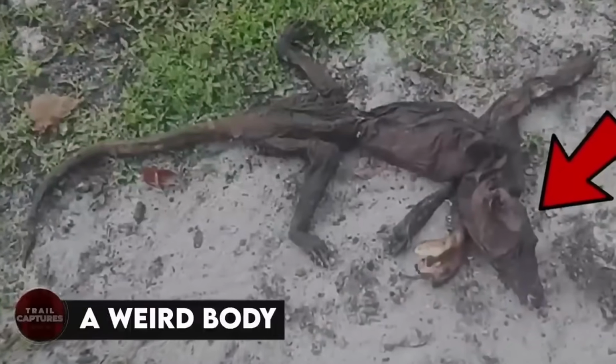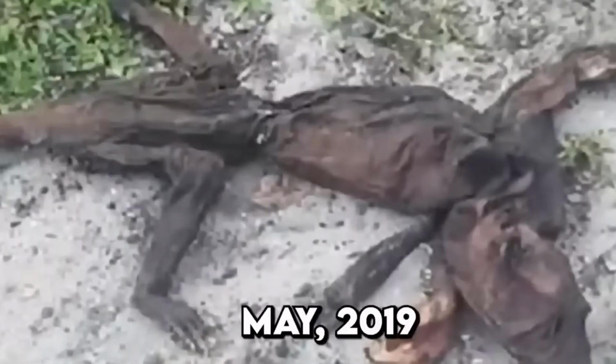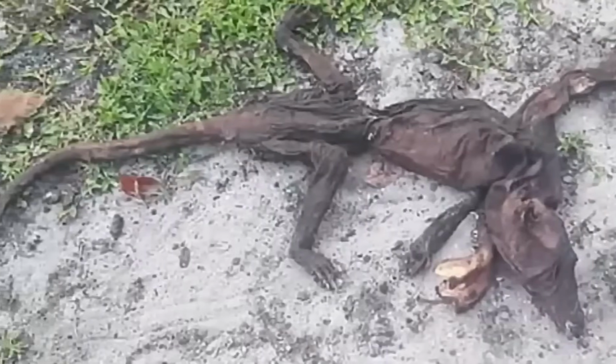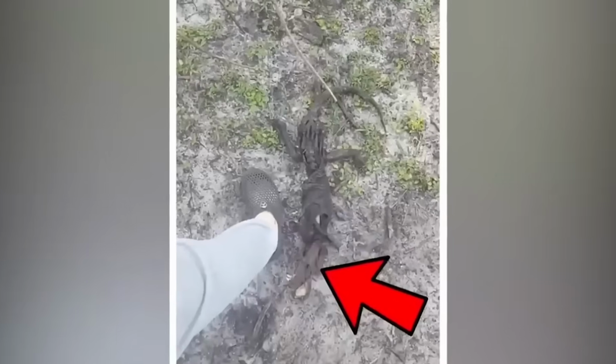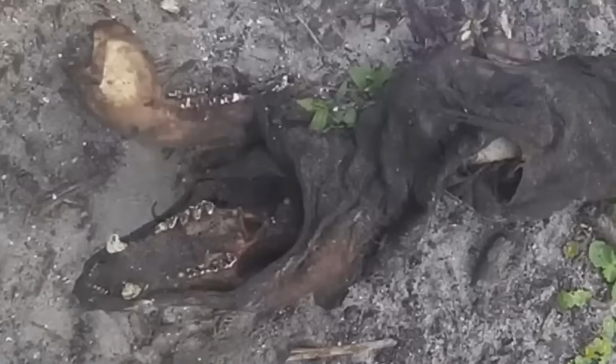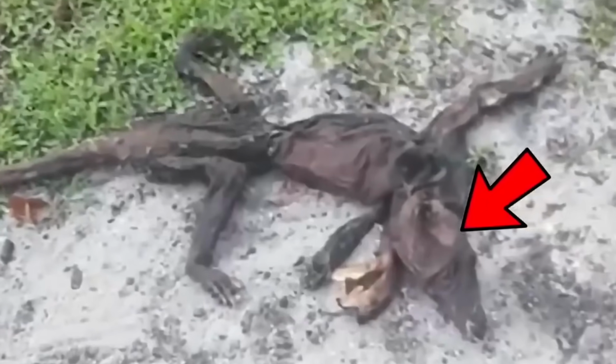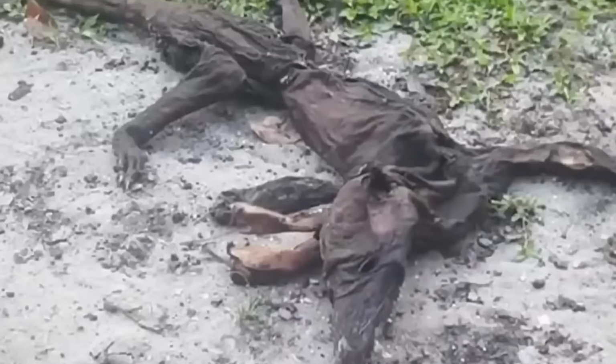A weird body. In May 2019, a woman found a weird body laying in her yard in Florida. She immediately called the authorities to come and see what it was, and needless to say, they were all just as perplexed as she was. According to some, it was a big lizard. But what exactly caused the big lizard to dry up like that? Not even the bones were there.